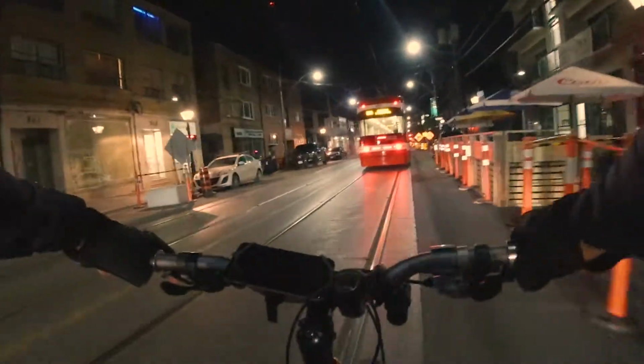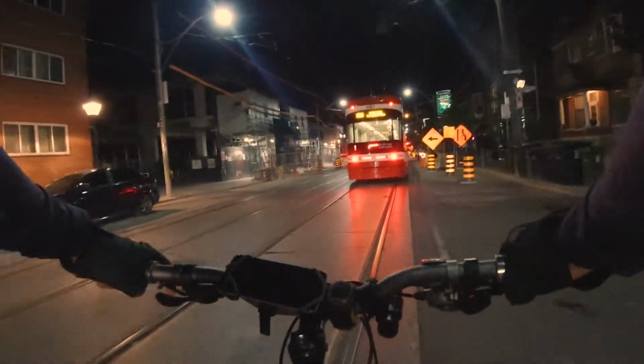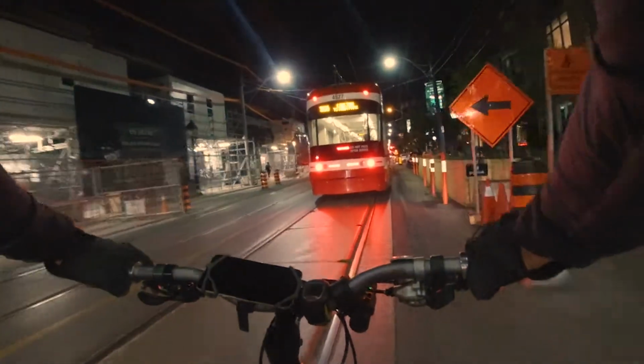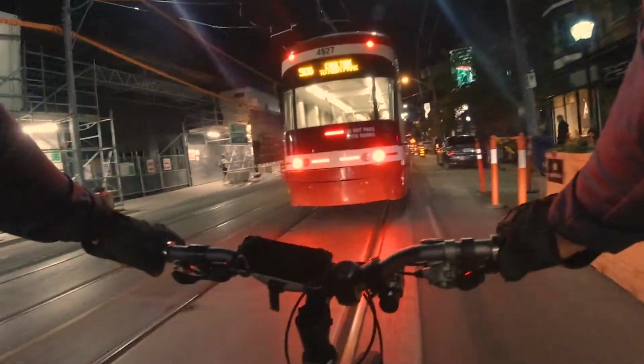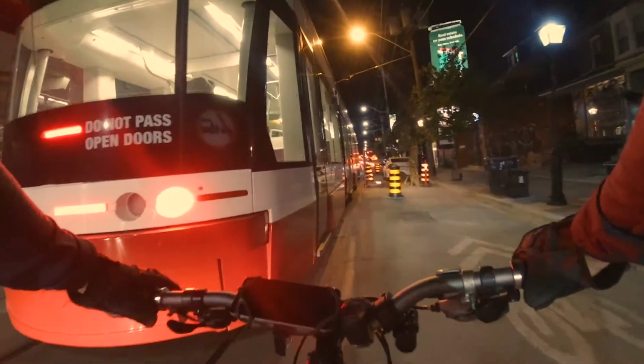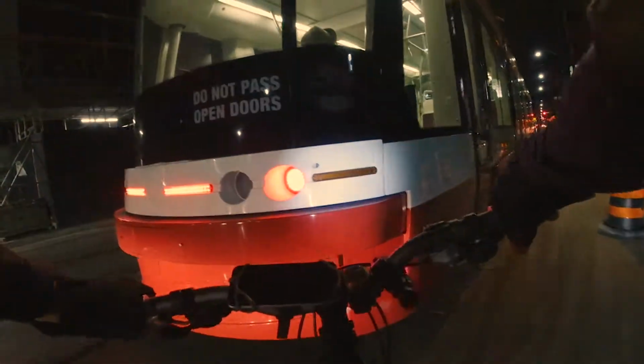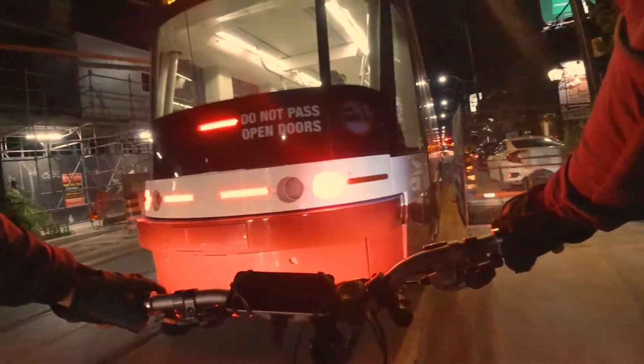Here we go. It's so much smoother riding on these tracks because, oh my god, there's no way of passing him now because there's a hole in the ground here.